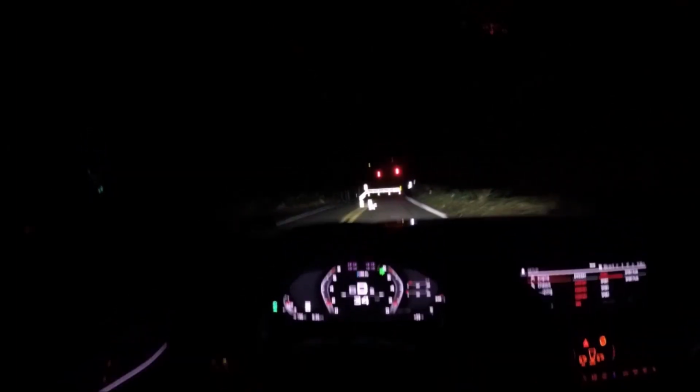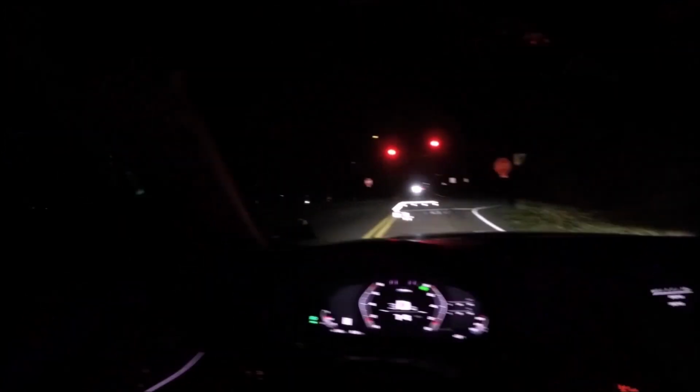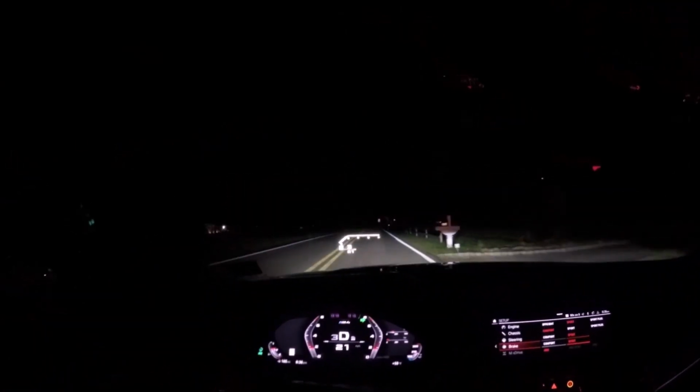All right, so the lights are just blinking at night. So let me try steering in sport and brake in sport. What's good is you can easily call up the menu to do that. Now there's no sidewalks here and no street lights, so it can be very dark at night.